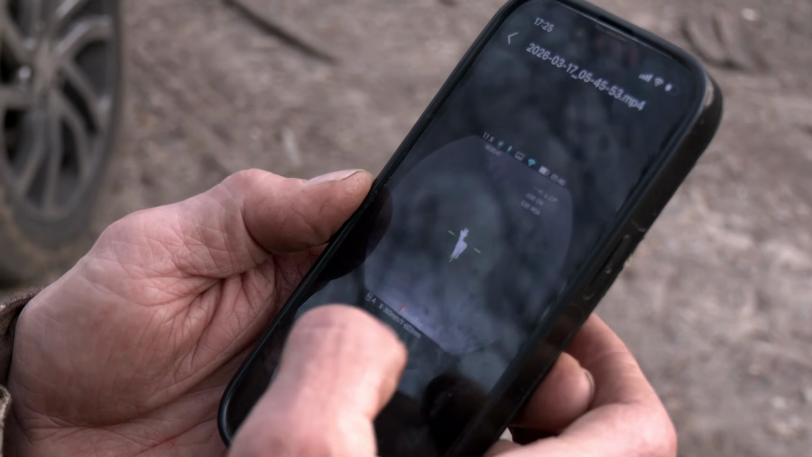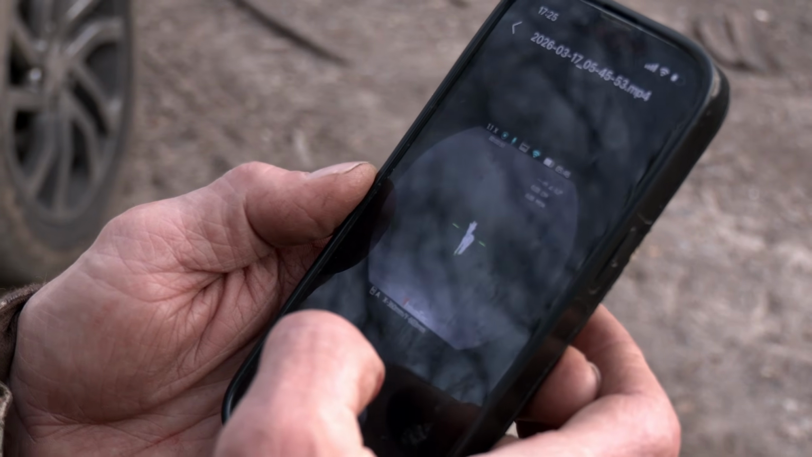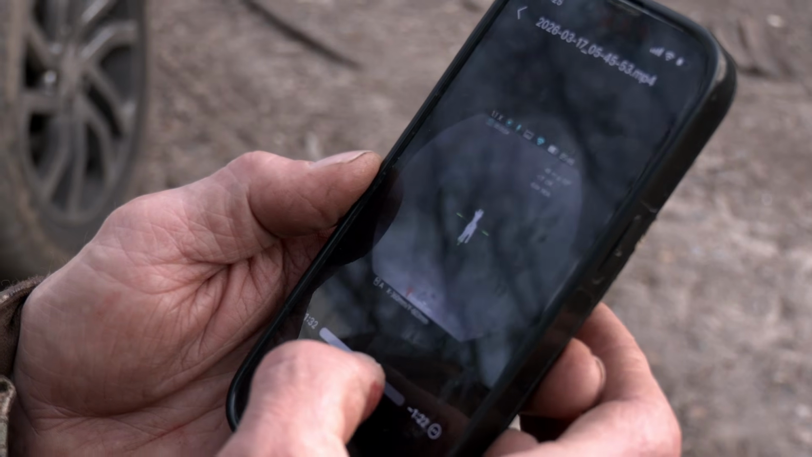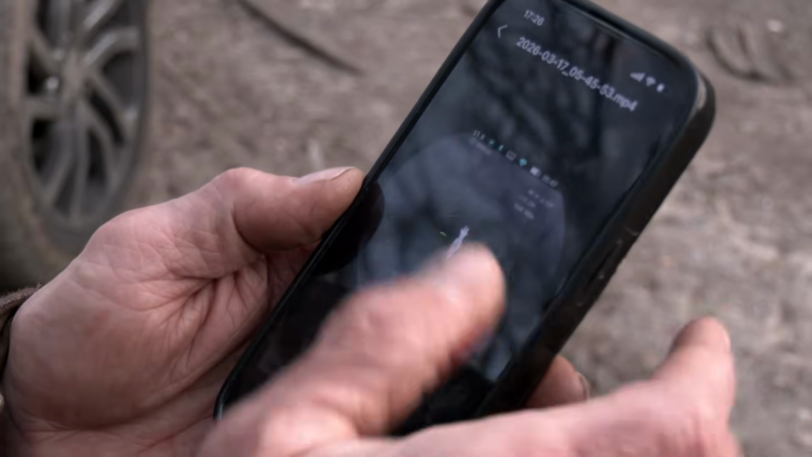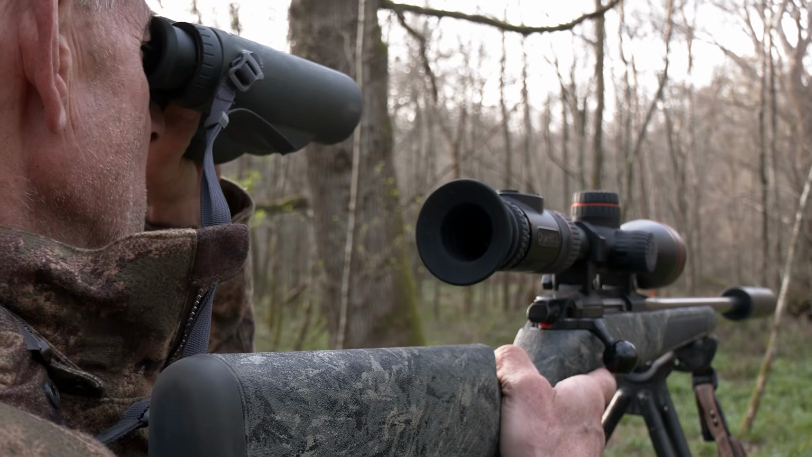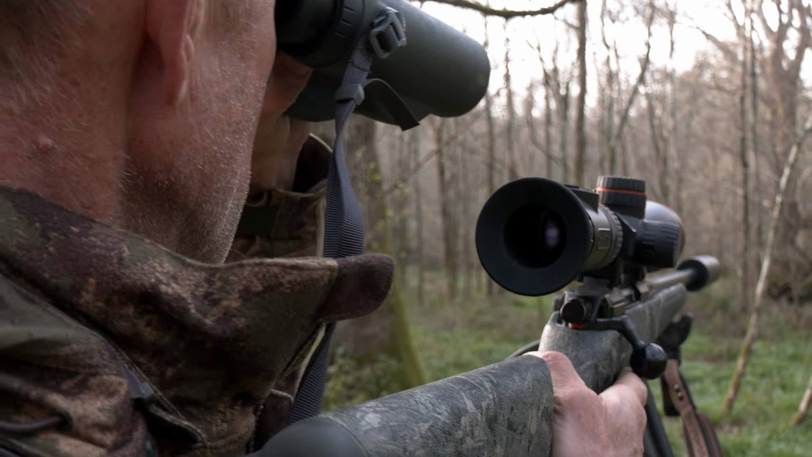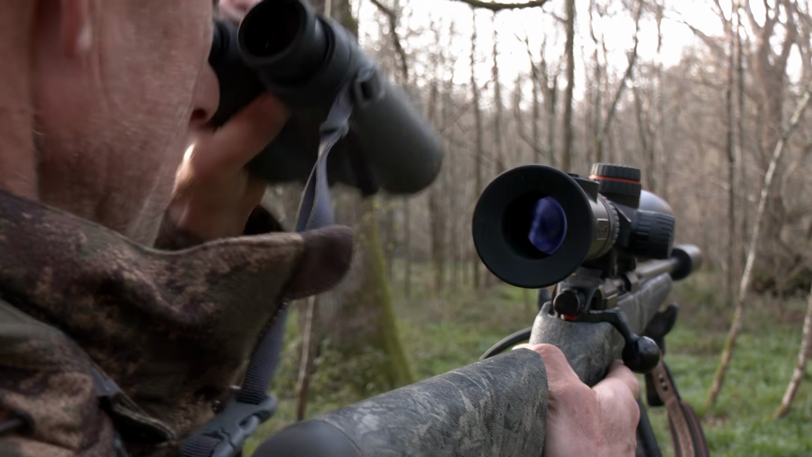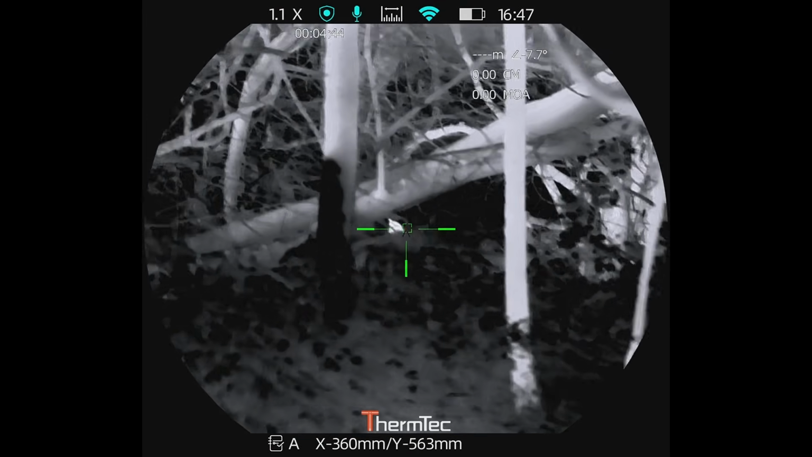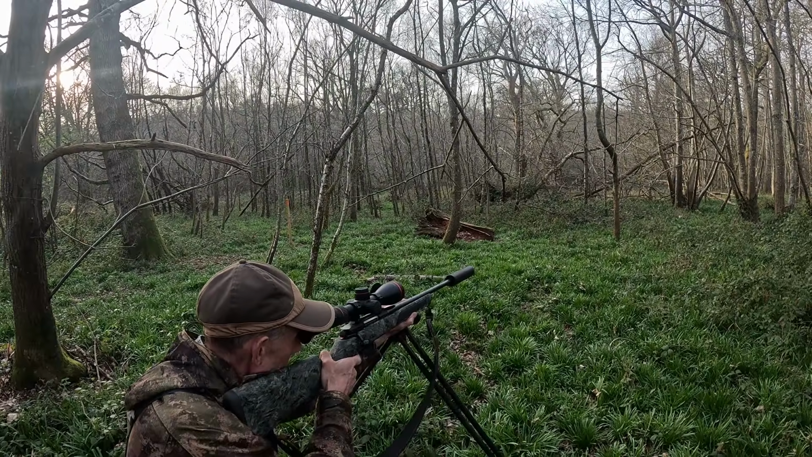Before starting off on our afternoon stalk, Tim shows us footage he's filmed today and earlier in the week through the scope. We're 48 metres away now. We retrace our steps from this morning and then Will takes us off the main track. He spots a group of fallow laid up behind the cover 20 metres in front of us. Biding our time, we wait for a shot. They sense something is wrong and they're on their feet. Tim has to drop down on the sticks to find a gap to slide the shot between the branches.